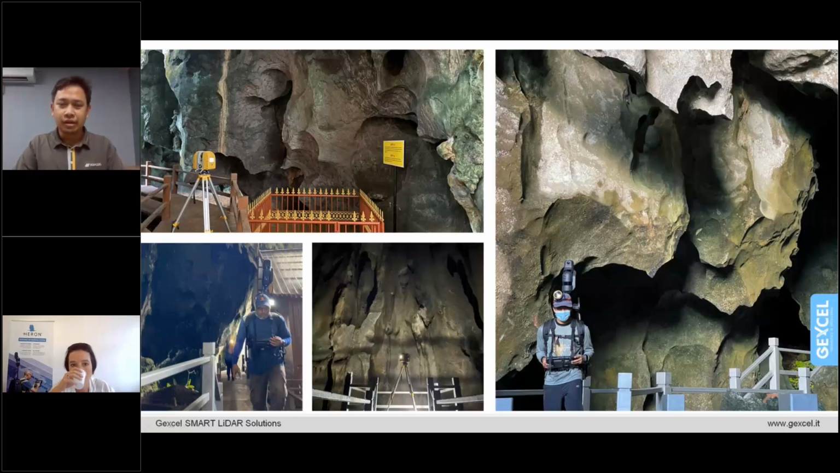For a static laser scanner, you must plan to set up a scan station at every location. It is very important to plan, and of course to avoid missing data.